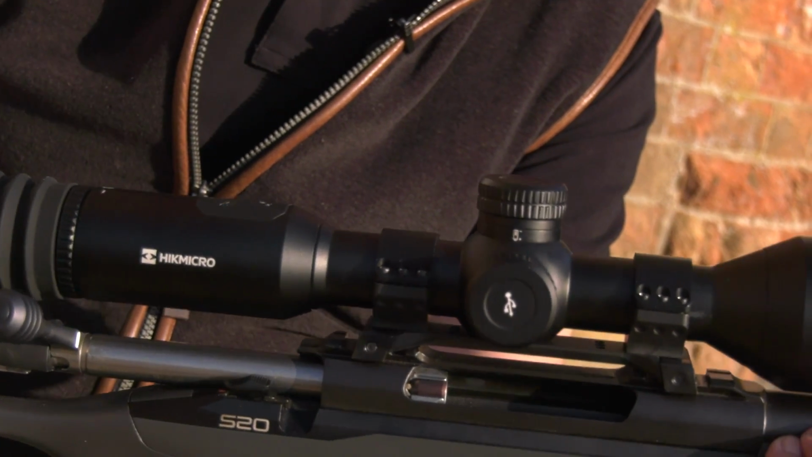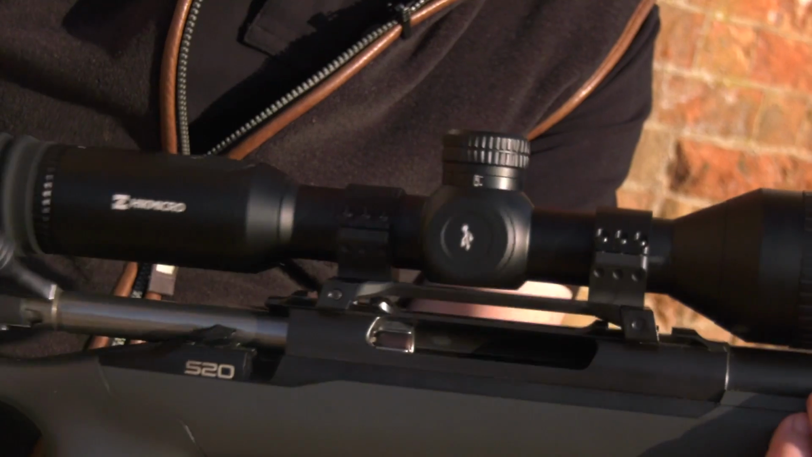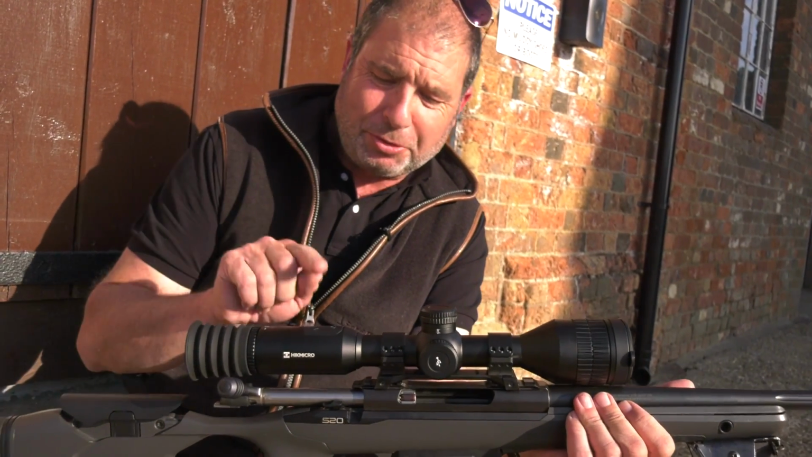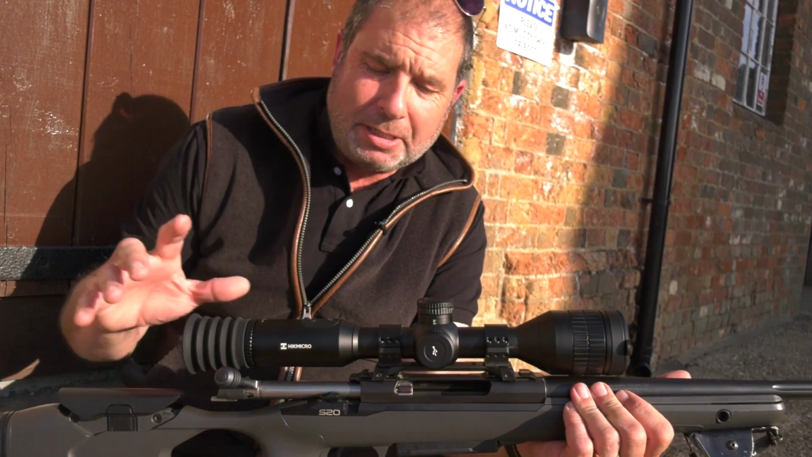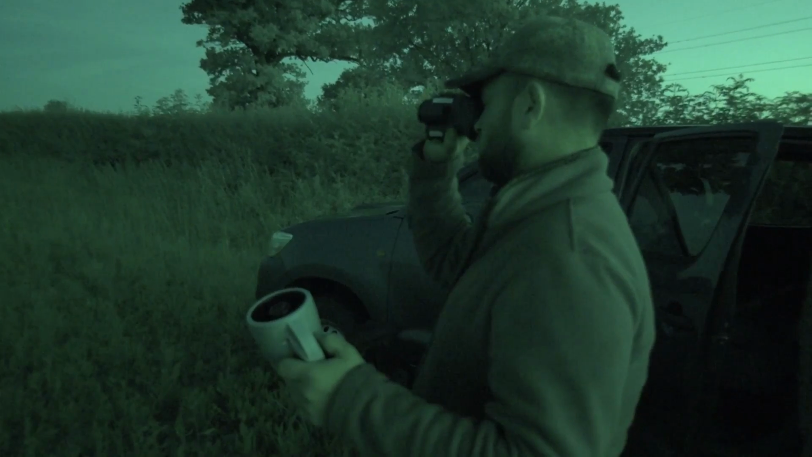I think he's taking it out tonight foxing with yourself, David. So if he misses, it ain't the rifle, it's Paul. I guarantee that if he puts the crosshair on the fox, just remind him that if the crosshair's green, it's correct. But yeah, this is state-of-the-art technology in a rifle scope.